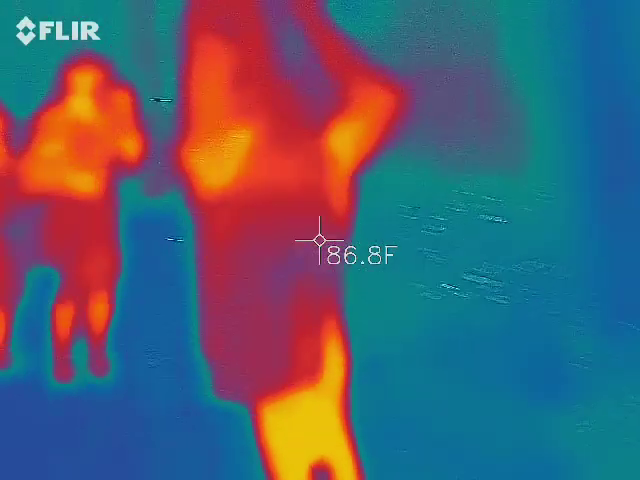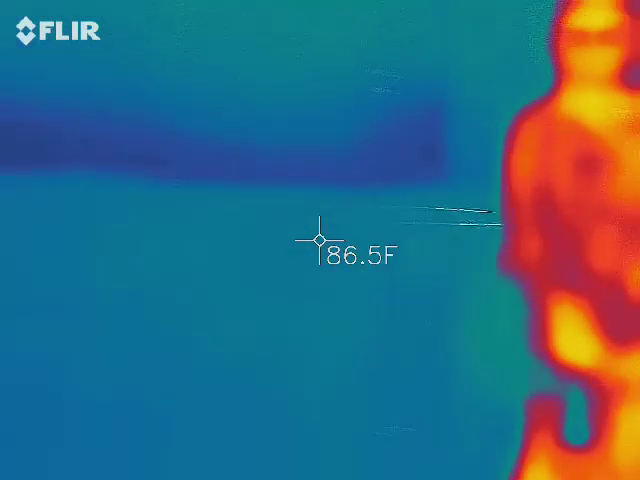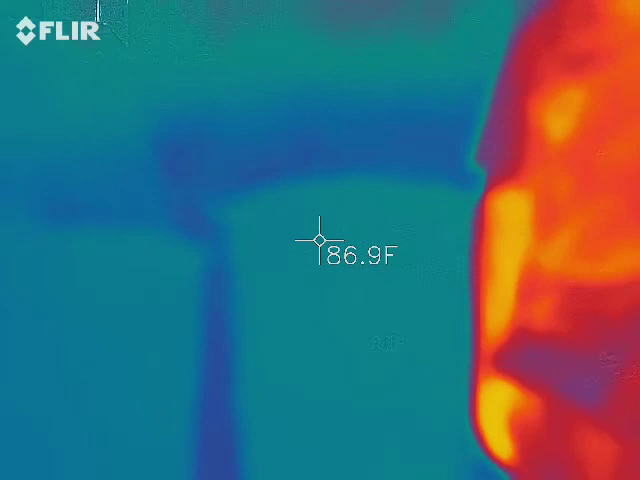What happened? There was a big flash. Light flash above the footlight clearance. It looked like somebody snapped a picture. We all looked back at you guys, like, did you just take a picture?